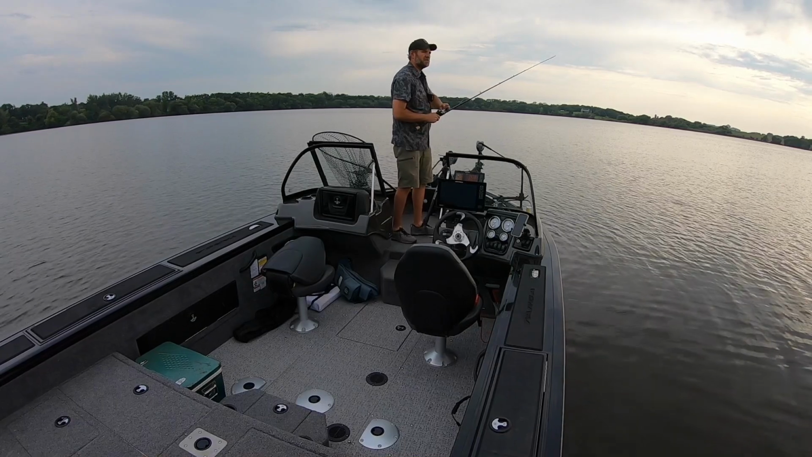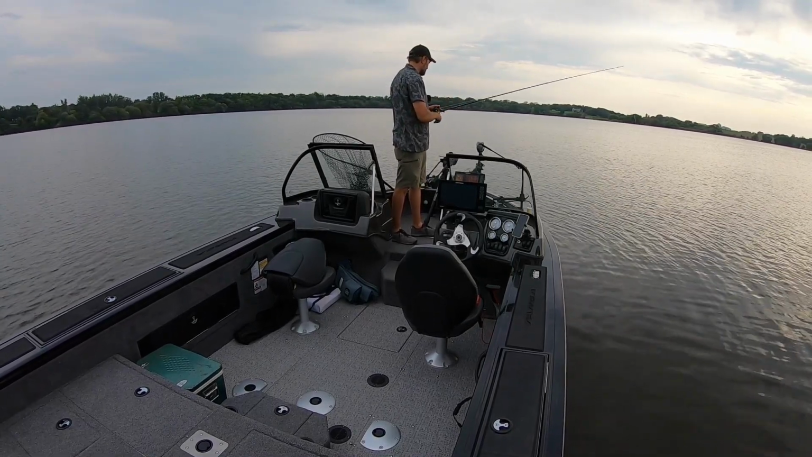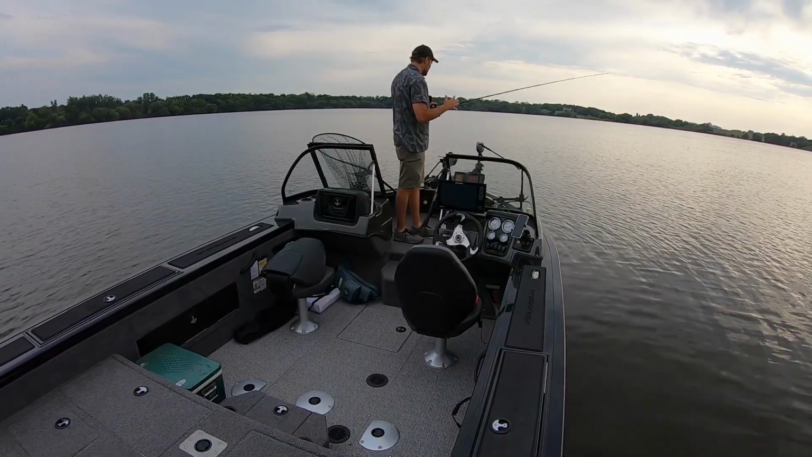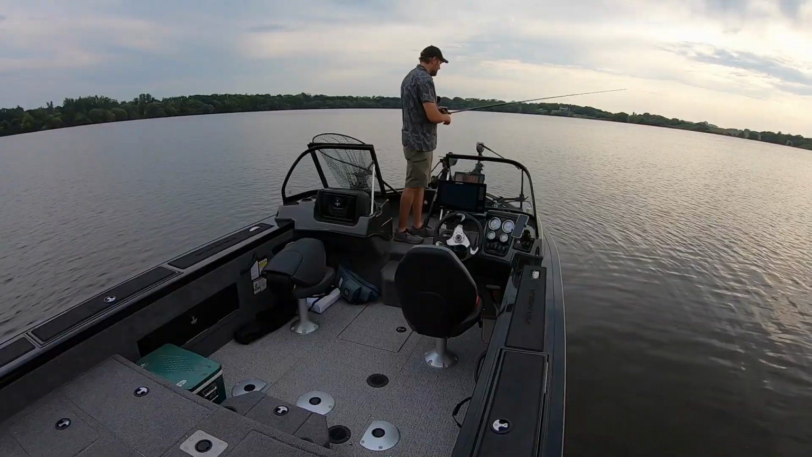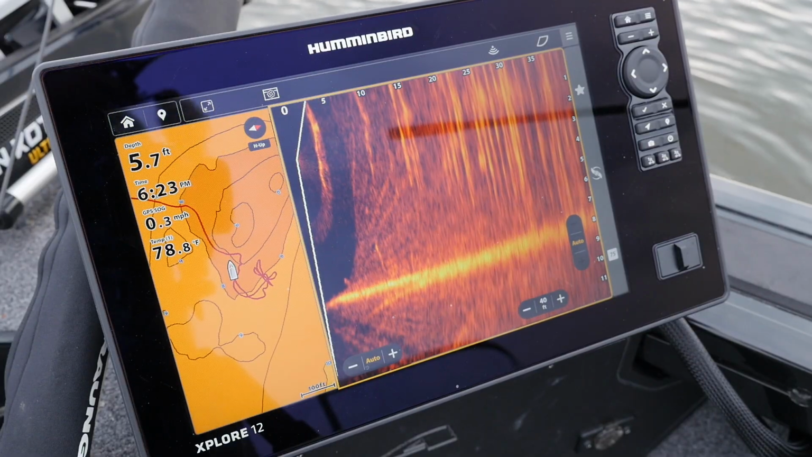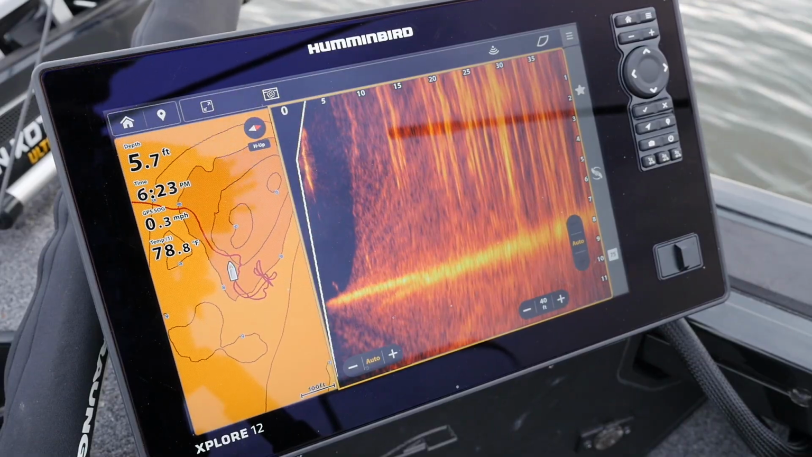The thing about this lake too is that it's got a lot of algae. It suffers from algae blooms. It's very green, so that's also probably affecting the image quality. If you're on a clear reservoir or something like that, a clear body of water, it would probably be a clearer image.